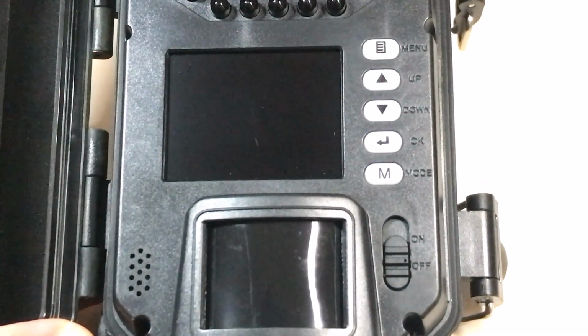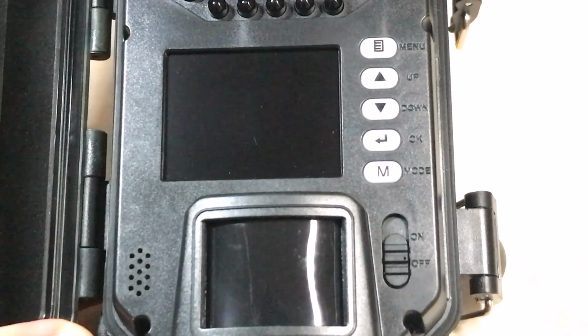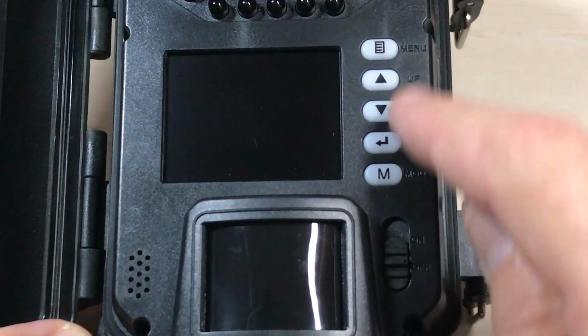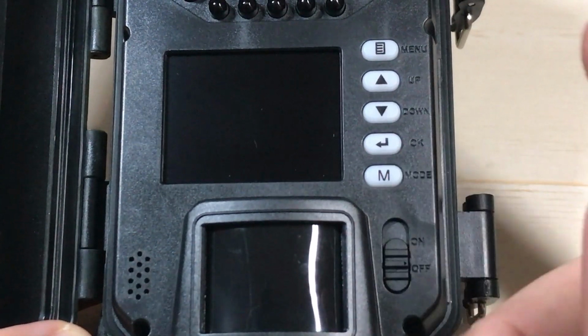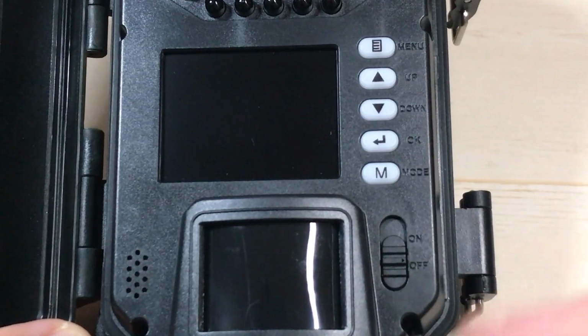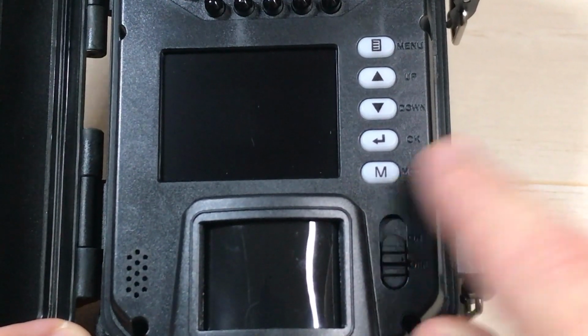It might be beneficial to go through the settings of this camera with you. I'm turning it on for the very first time. You've got an on-off switch down here at the bottom right, and then you've got some buttons here on the right-hand side that we're going to be using. They're pretty simple. You've got a menu button, up-down button. This arrow button is a back and a select button, and then you've got your mode button here.